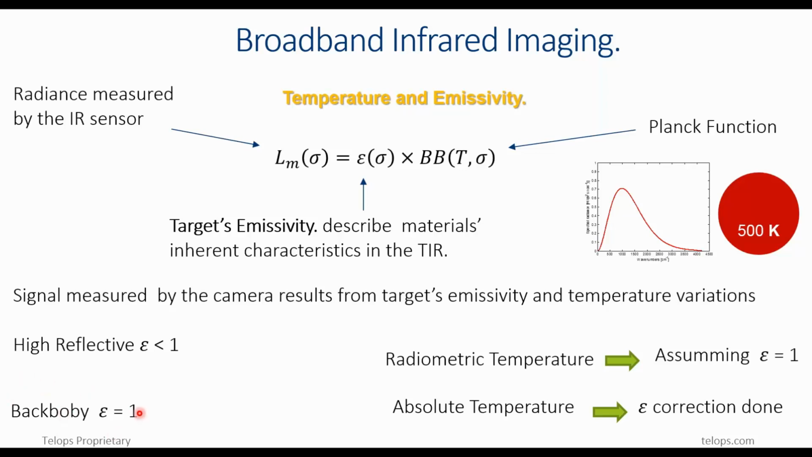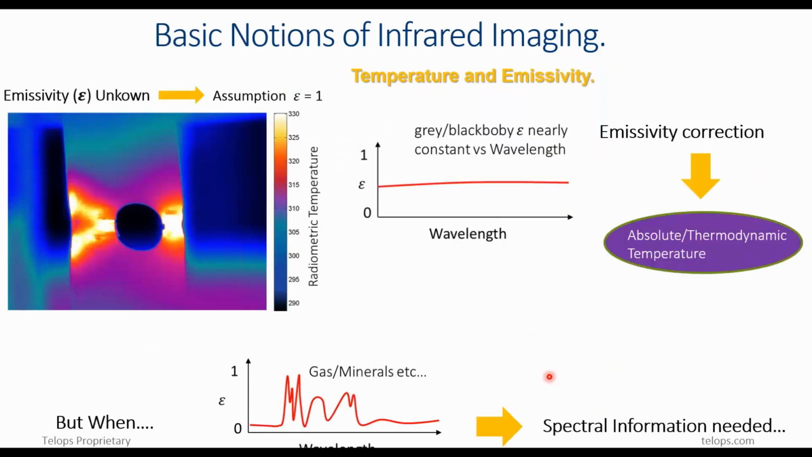Also in digital image correlation, this notion of coating samples is omnipresent. Our cameras are calibrated with a black body assumption. That means that the temperature reading is called radiometric temperature. Once the data are collected with that radiometric temperature, our software offers multiple radiometric correction features such as